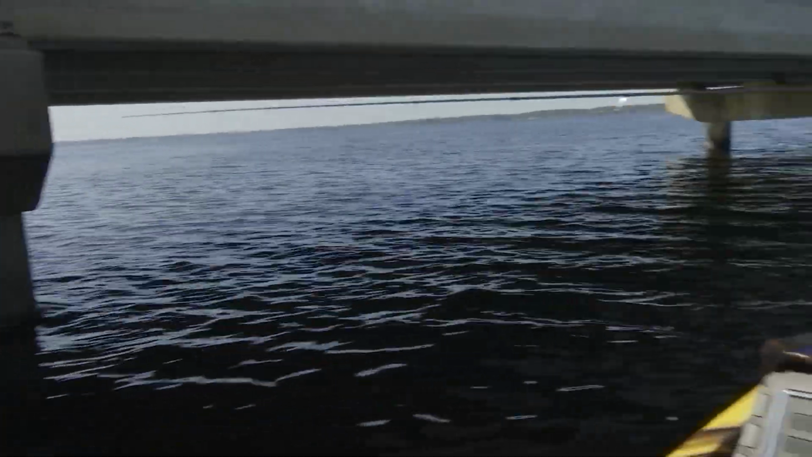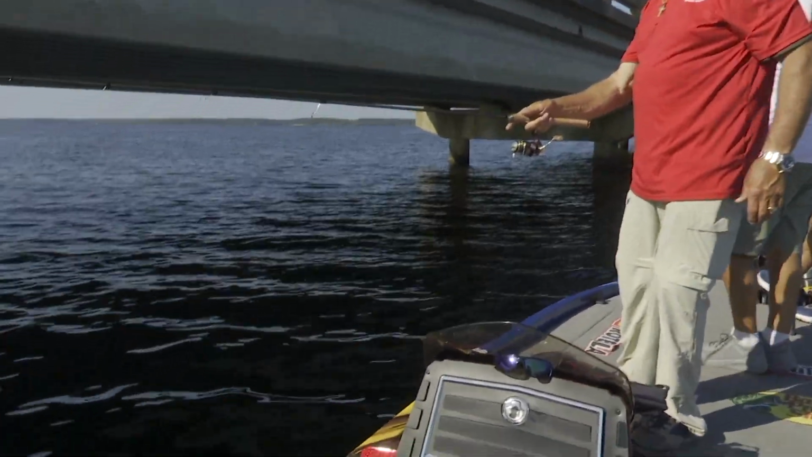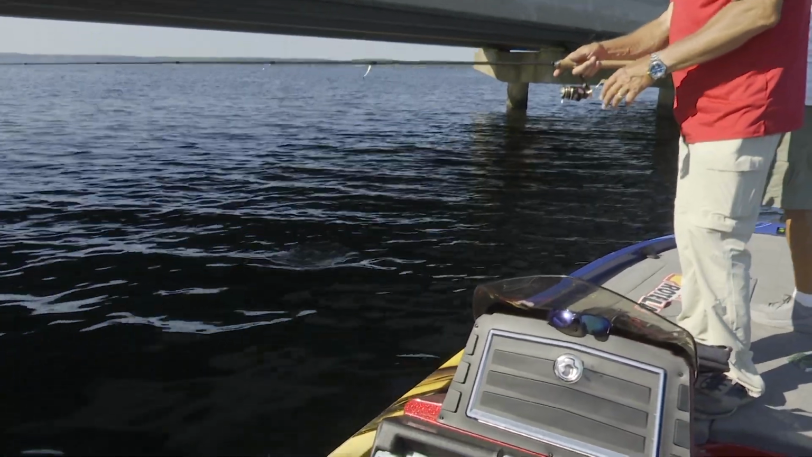Now we got one. Now Roland, we got one. That's a great one. Yeah. Something besides a crappie, I bet you. Got him coming up. No, it's a crappie. Man, that's a crappie.